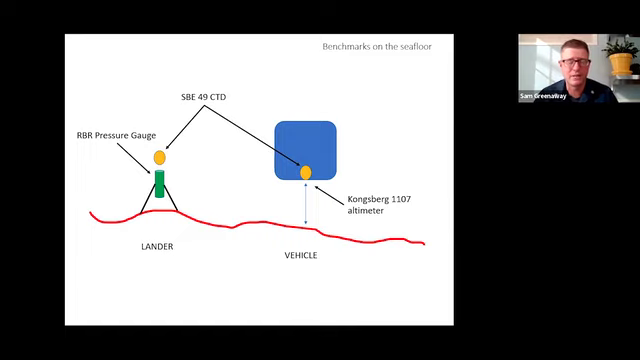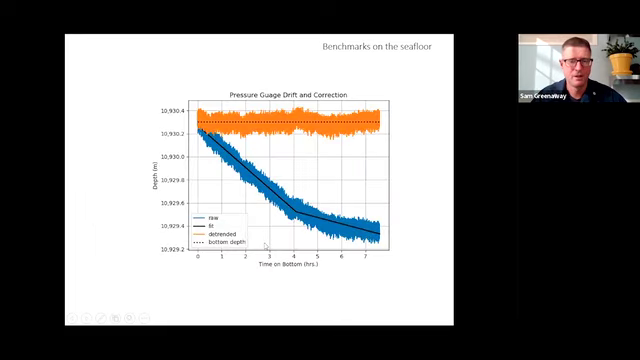We used the profiles up and down to look at the water column. And then that RBR pressure gauge was far more accurate than the pressure gauge on the CTD and on the vehicle itself. And because it was deployed for many hours, it was useful to use that lander. So we used that to basically establish benchmarks on the seabed that the vehicle would then tie in with and locate the altimeter record in an absolutely referenced frame relative to mean sea level.